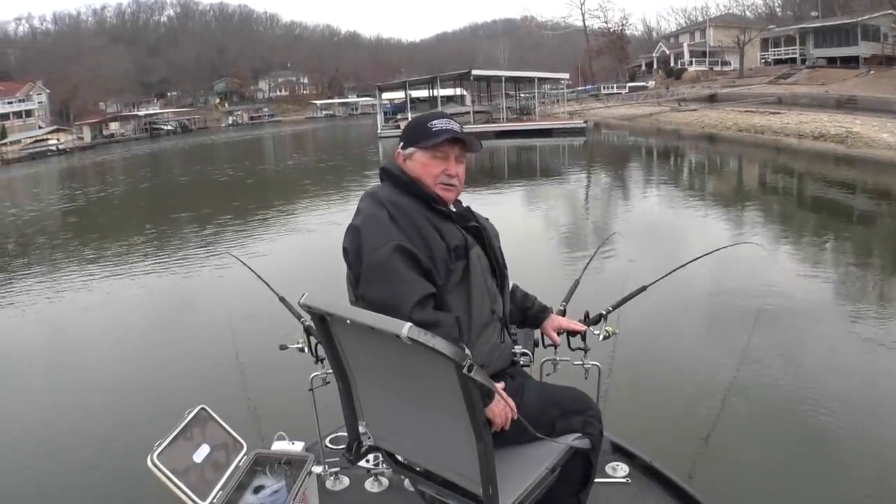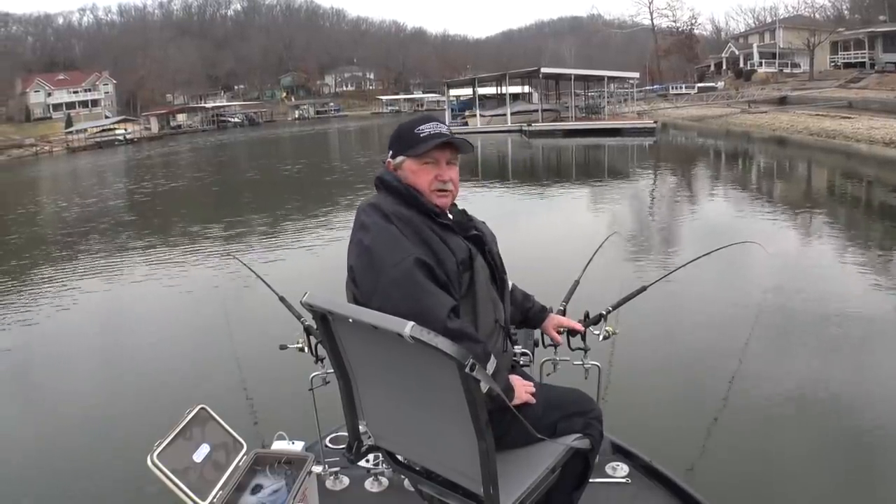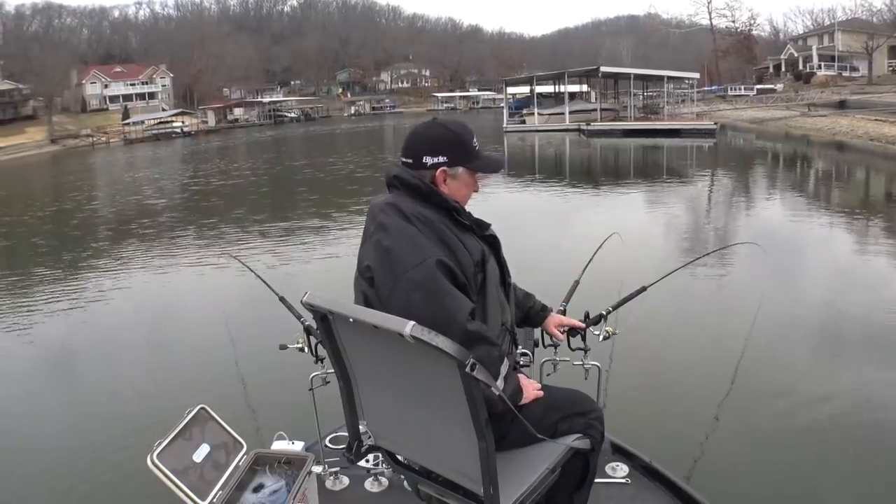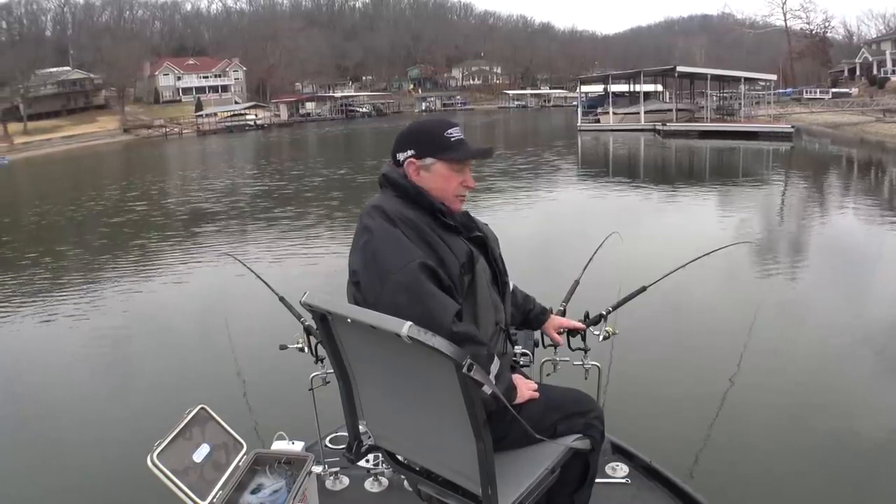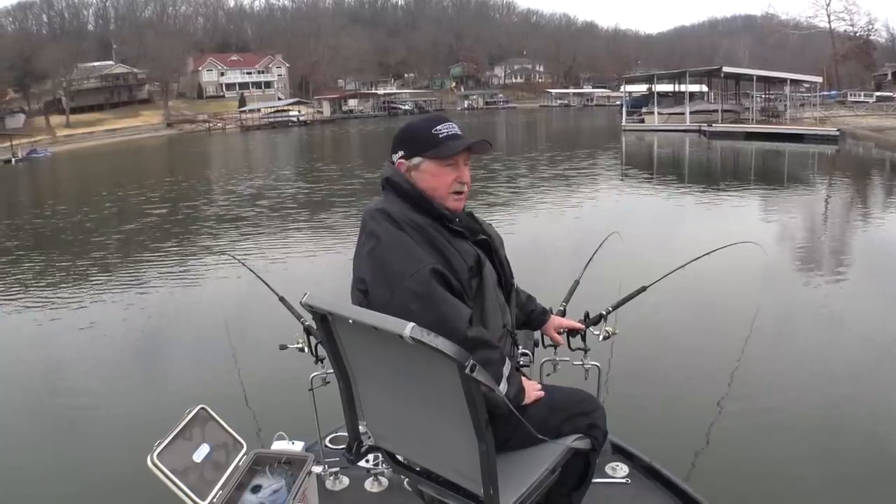I like to keep my hand on my rod holders. These rods are sensitive enough that if a fish hits that bait, it vibrates up through that line, and you can feel it on this rod holder even before, a lot of times, you see any action out of the rod tip. However, it's so cold today, I can't hardly keep my hands on them.